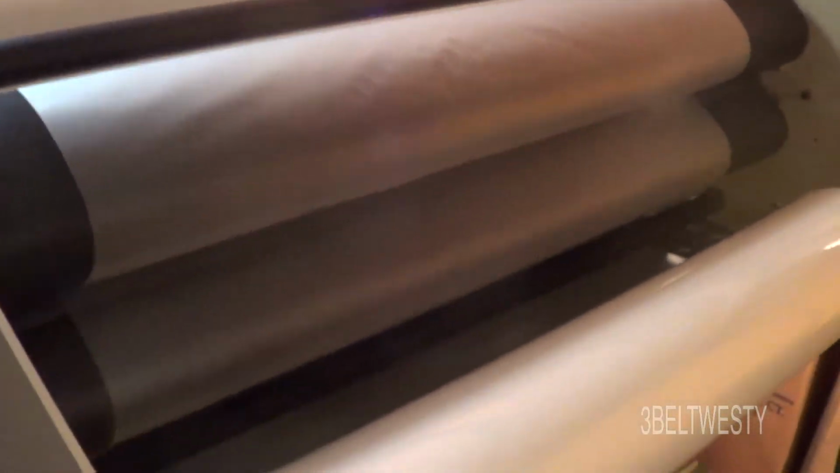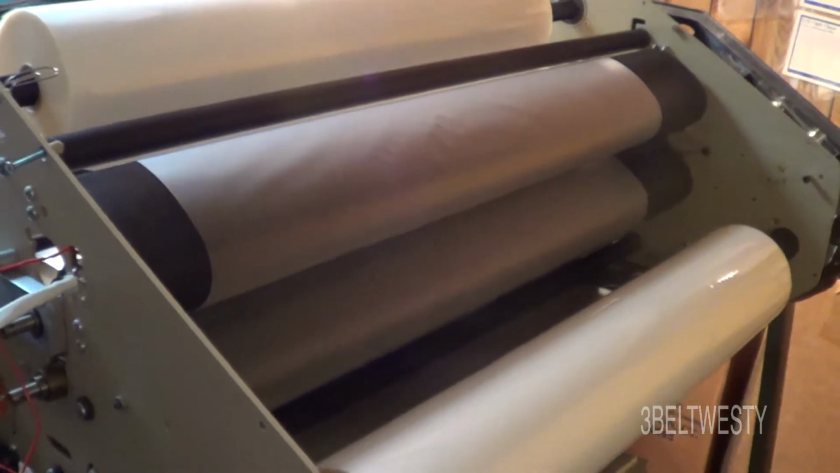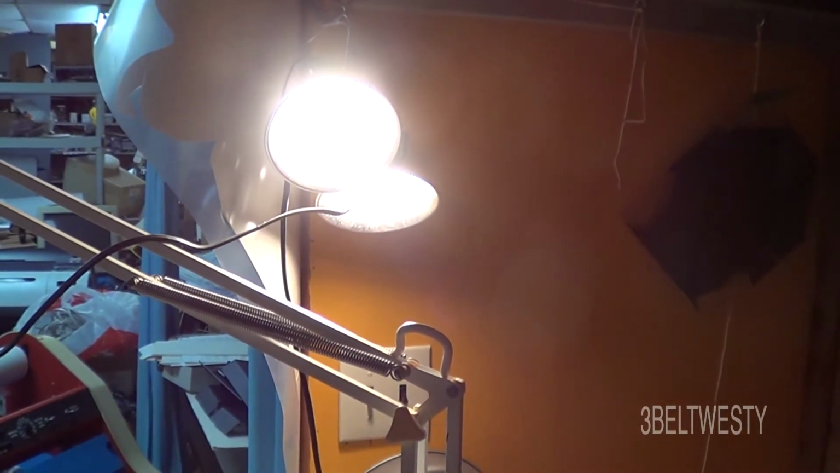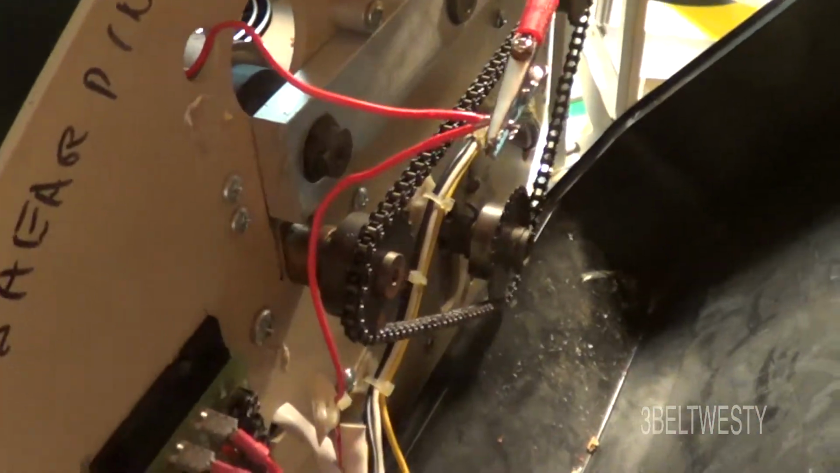This is a bang control in the sense that it puts 240 volts across the coil. I know that because both bulbs are sitting there burning, 120 volts across each one. Those bulbs are in series. Here's the other wire here. Kind of dangerous. But trying to figure out what's going on here.